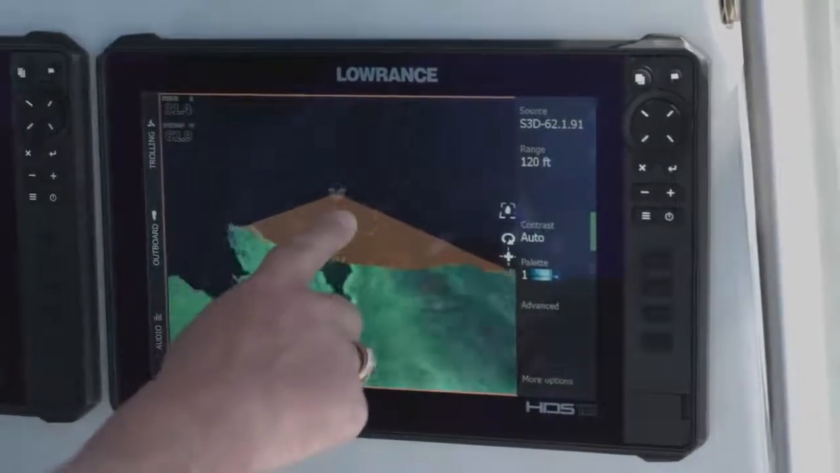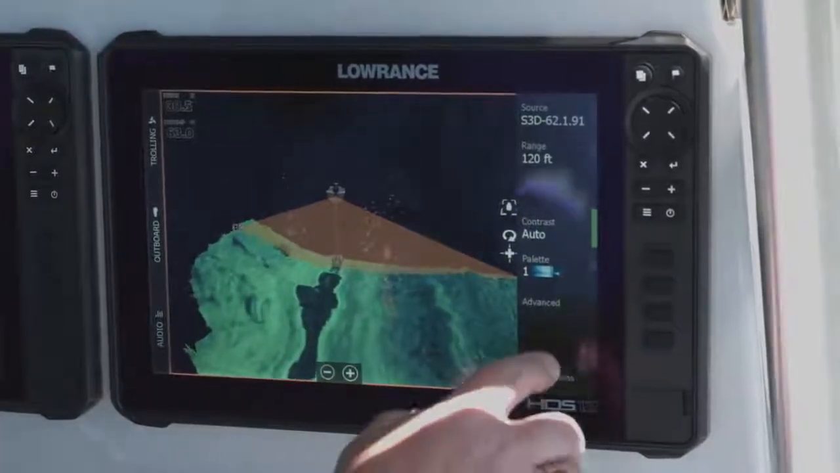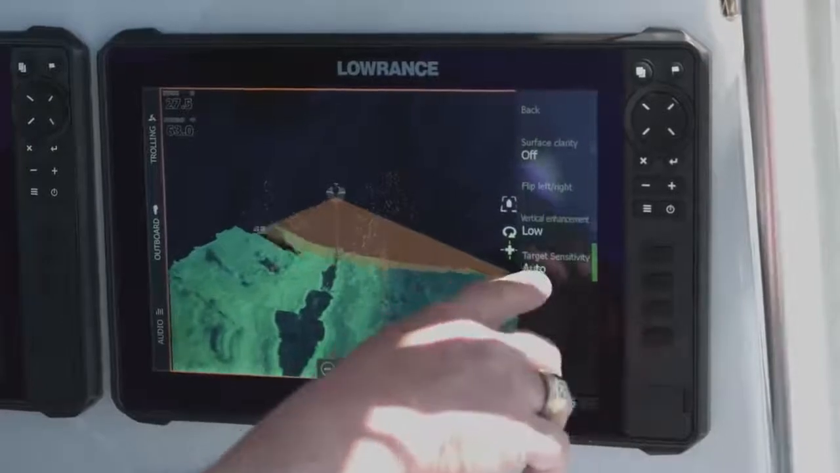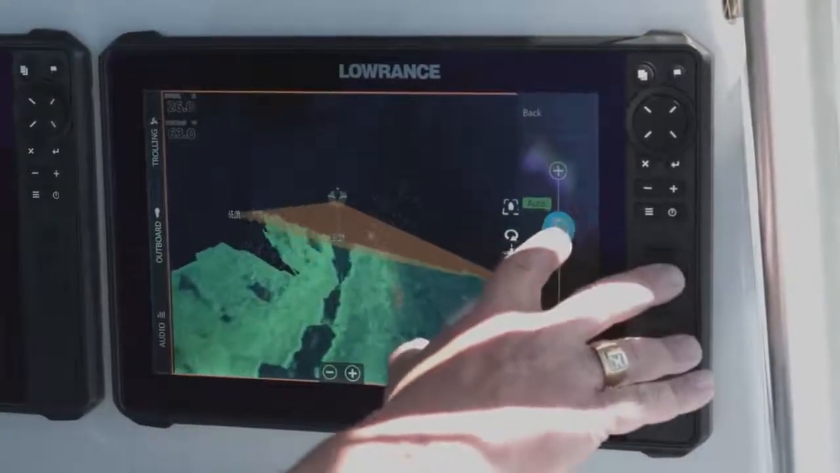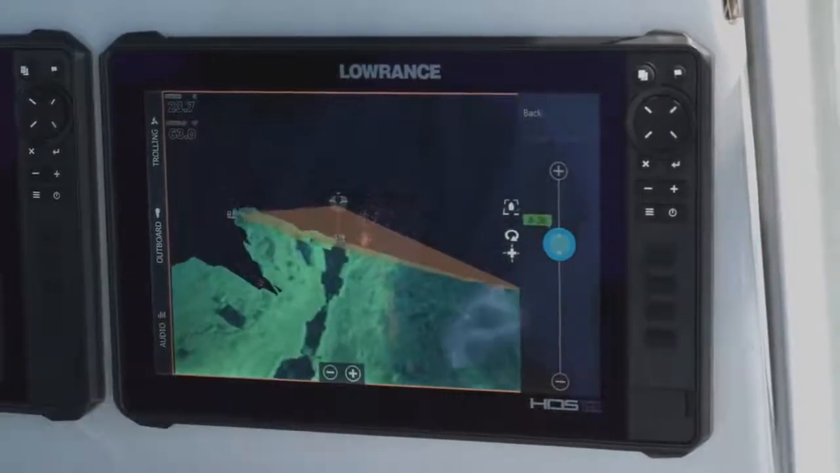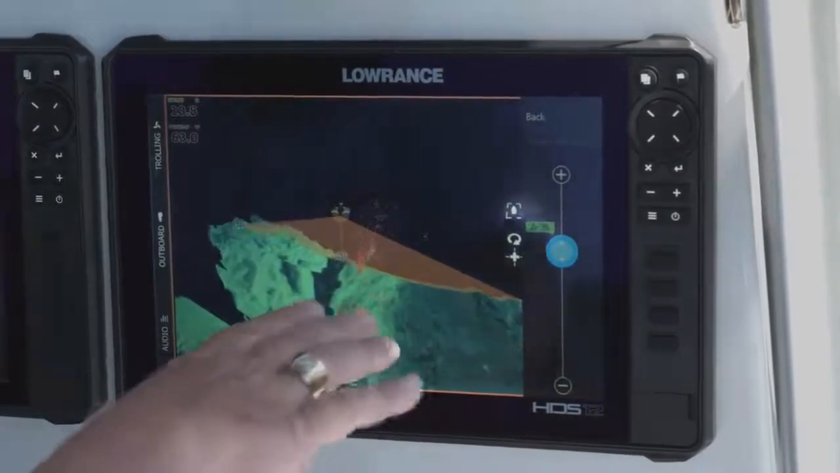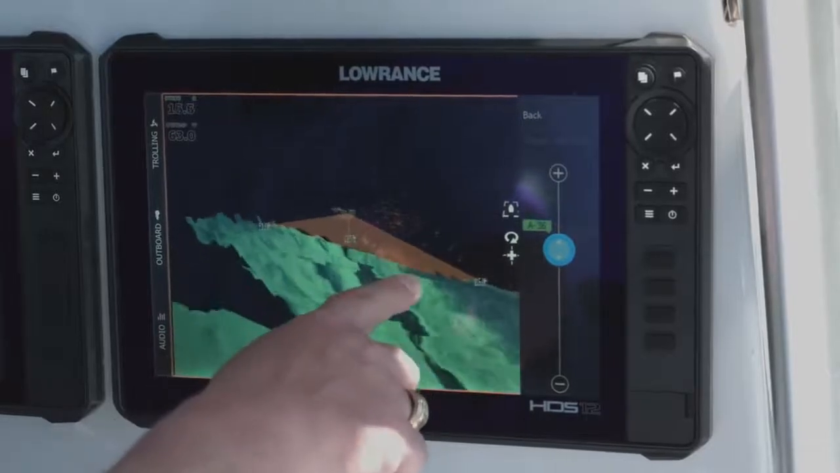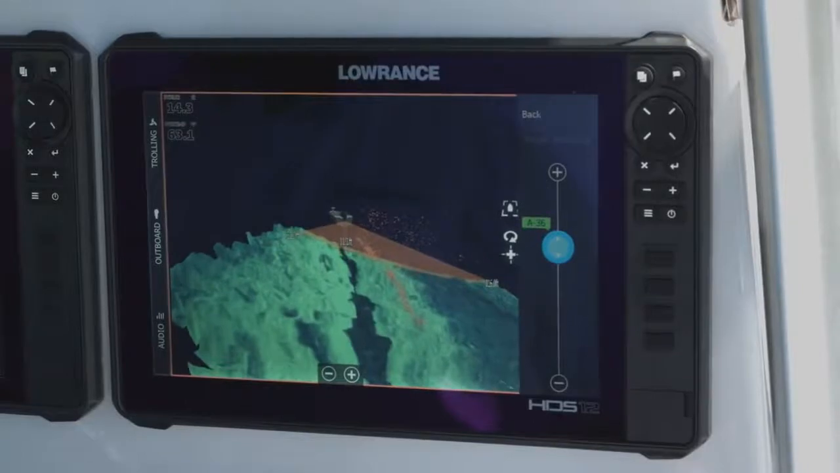So if that trash and little broken sticks and stuff like that is floating down, sometimes you'll pick that up. So if you feel like you're seeing too much clutter or dots on the screen, what you can do with that is you can come to the advanced option and go to your target sensitivity. Right now mine's in auto, but if you just bump it down just a little bit, it helps clear up the stuff that you're seeing in the water column. As you can see, a lot of the little dots have disappeared, and now it's just the bigger dots. And where we're at, we've been through here a couple times, that's a bunch of sand bass and stuff like that that's over to the side of the boat.